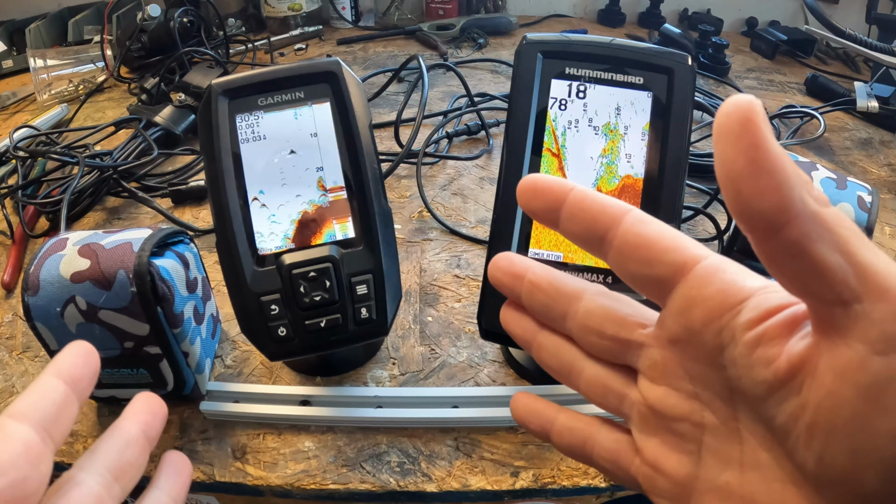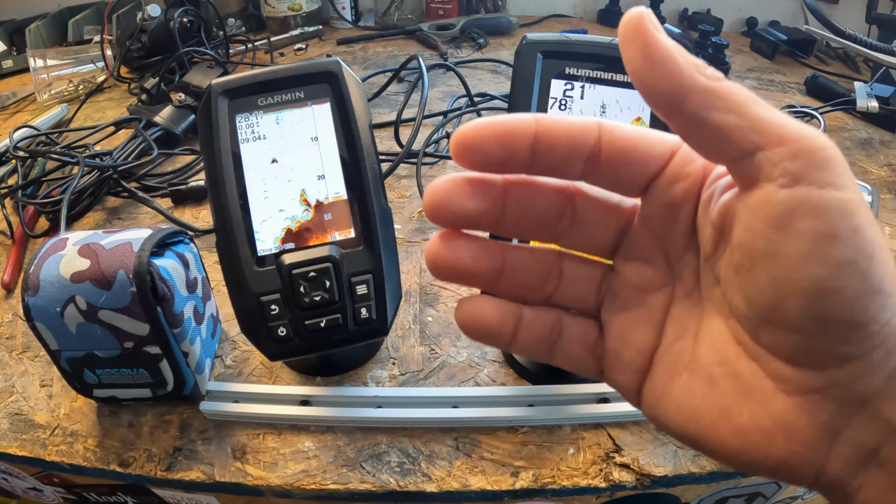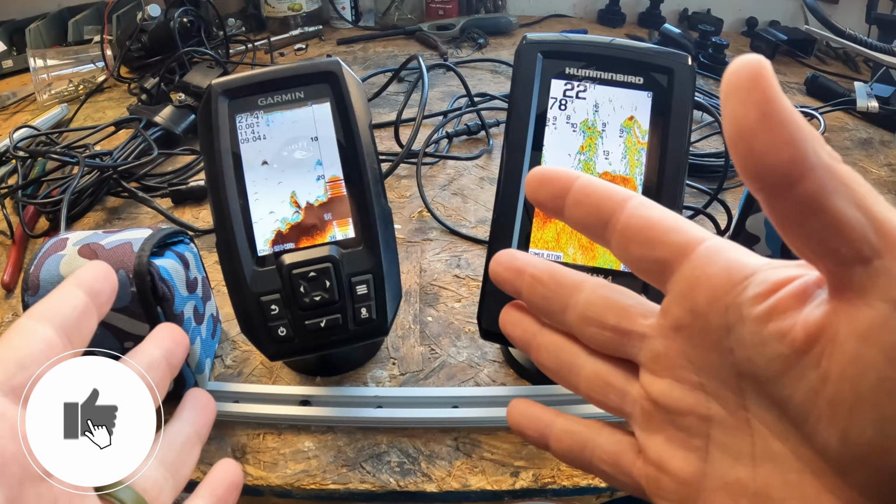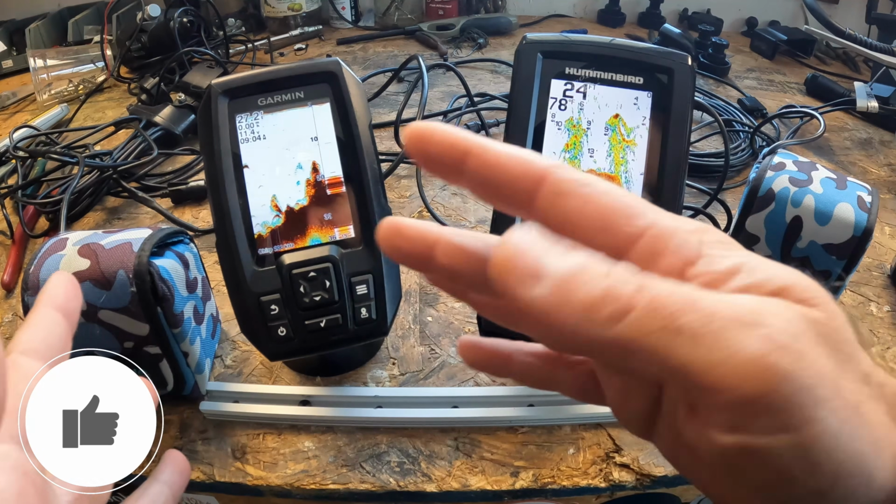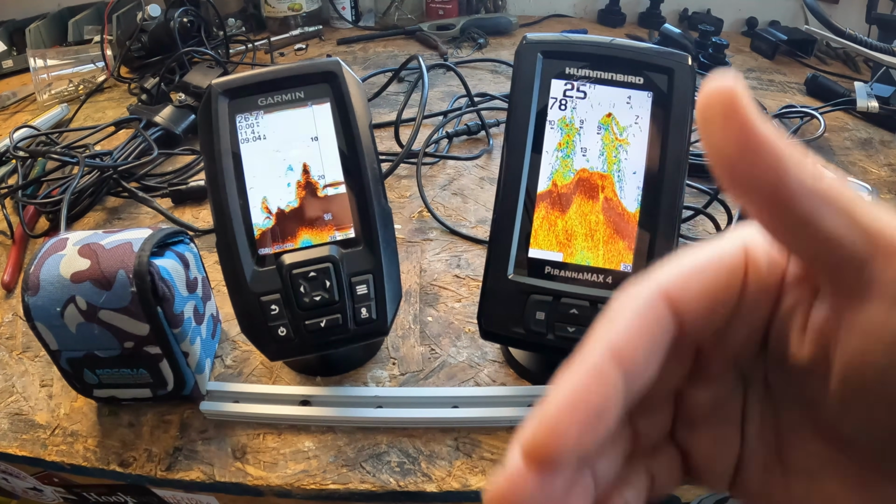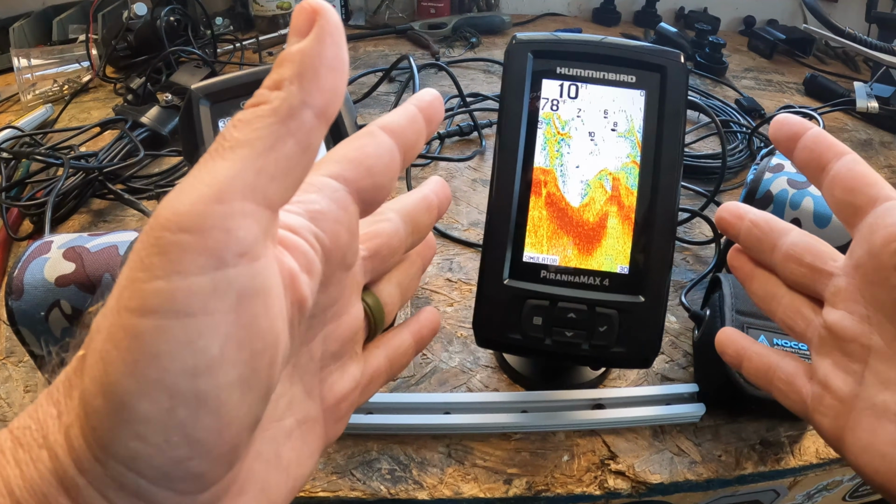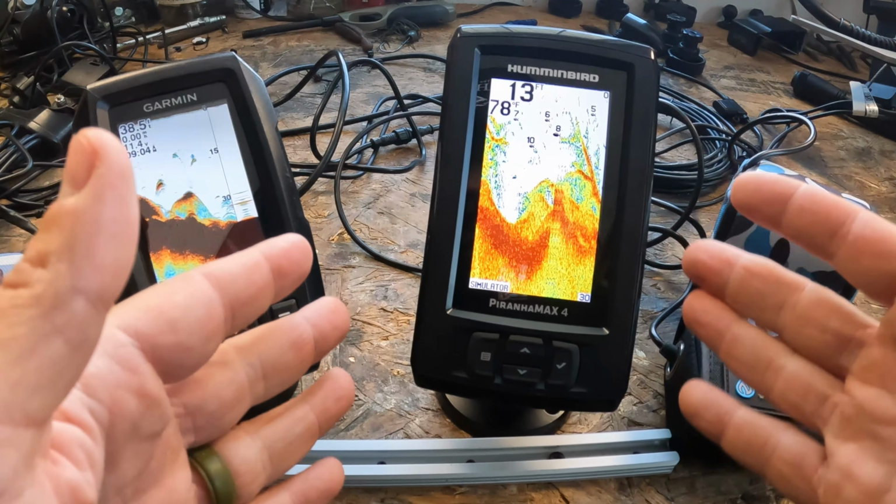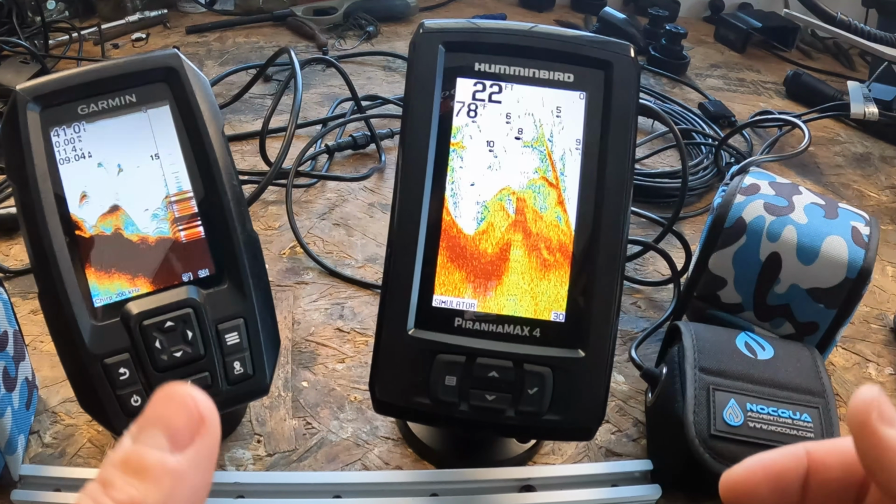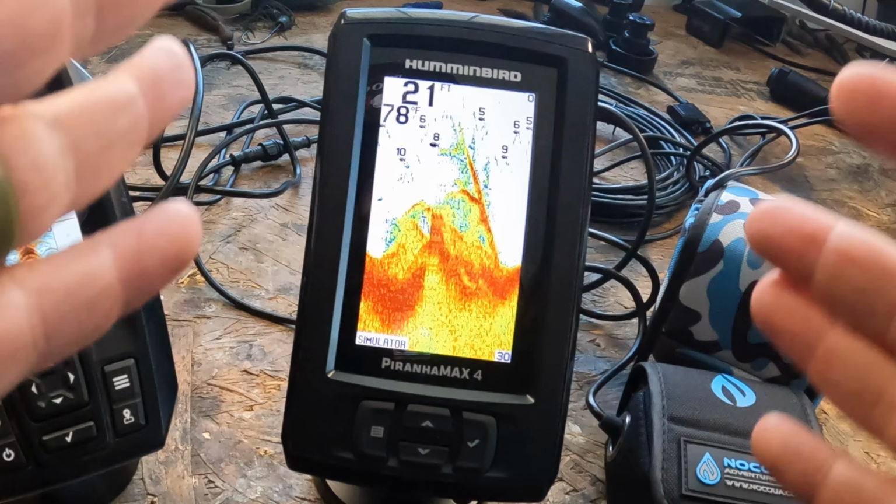But if you manually choose the 77 kilohertz, you're gonna get a wider cone. It's really great for covering more water. That 200 kilohertz is gonna be a tighter cone, more detailed picture. And that CHIRP, like I just shared, sweeps a range of frequencies, and you're gonna get those cleaner arches, better target separation. So the Humminbird PiranhaMAX is also a dual beam transducer, but you're not gonna get CHIRP. You're only gonna get the option for a 200 kilohertz, which is that standard detail for deeper water, or 455 kilohertz, which is gonna be a high frequency clarity, really in that shallow water.